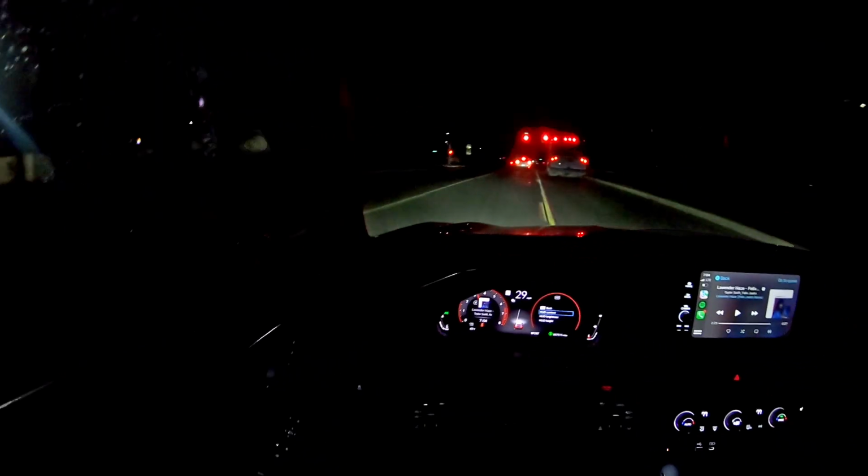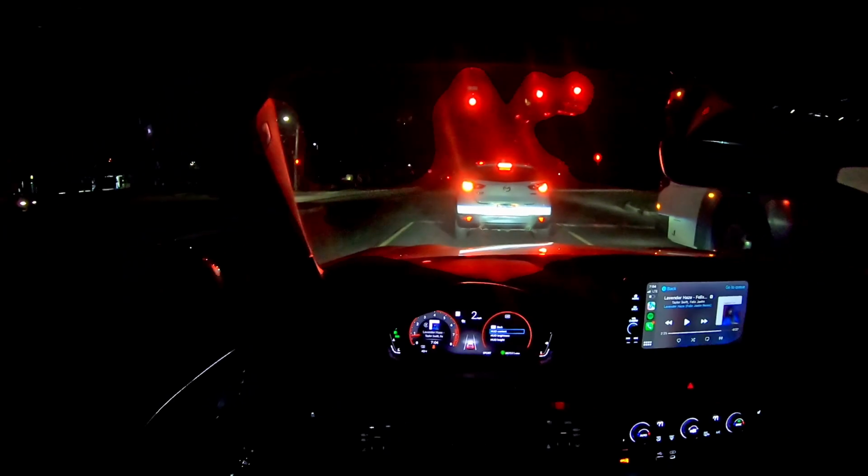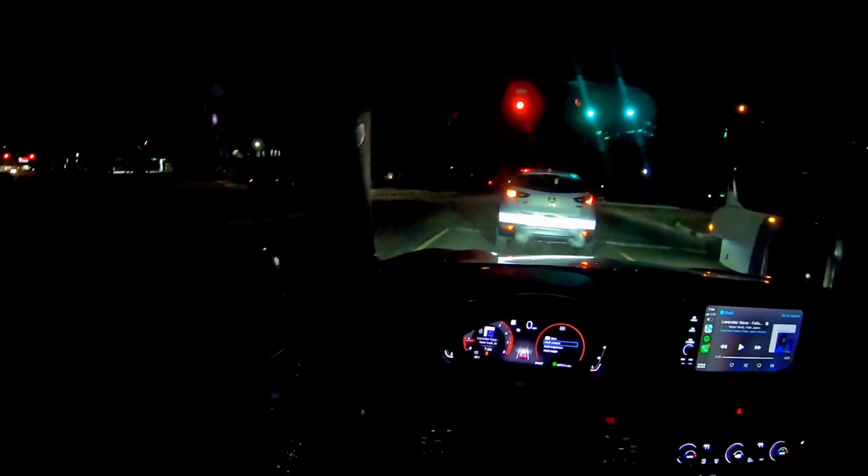This thing is real easy to downshift rev match. And one of the things they kept clamoring about was, oh yeah, we took the auto rev match from the previous generation Civic Type R. I don't like the auto rev match. I like to do it myself. Especially when it's so easy to do in this car.